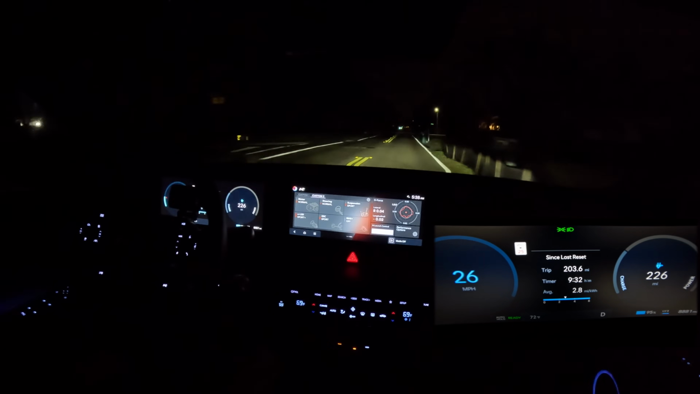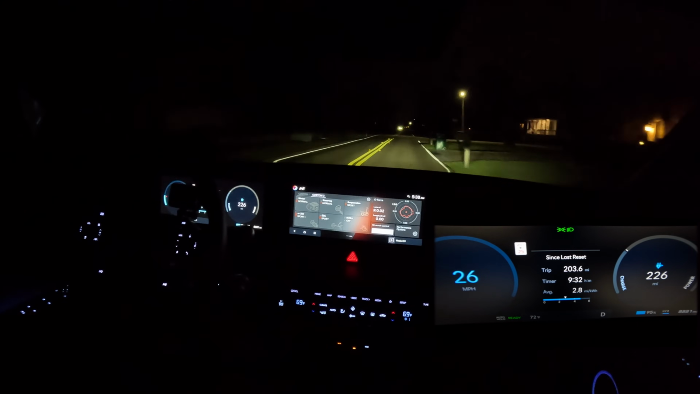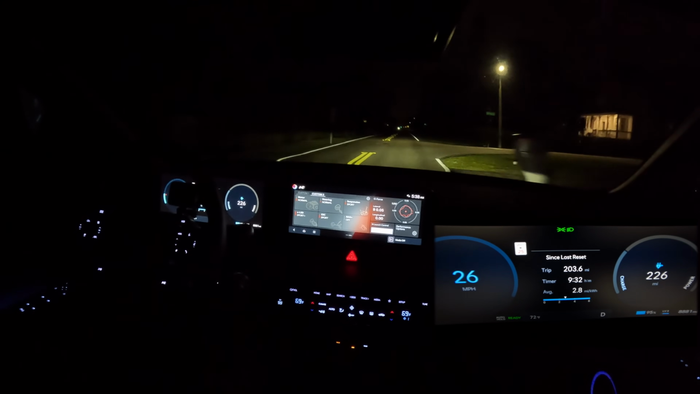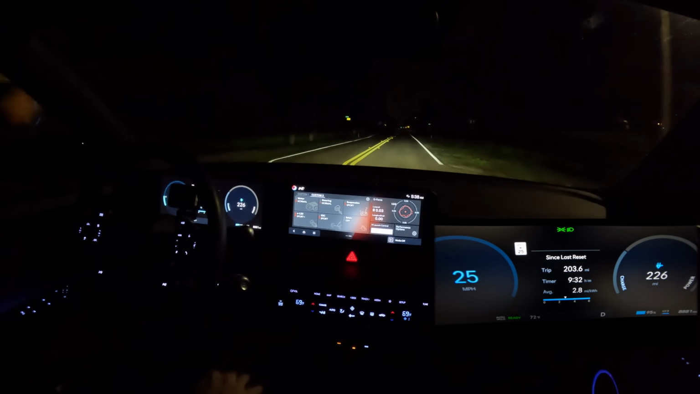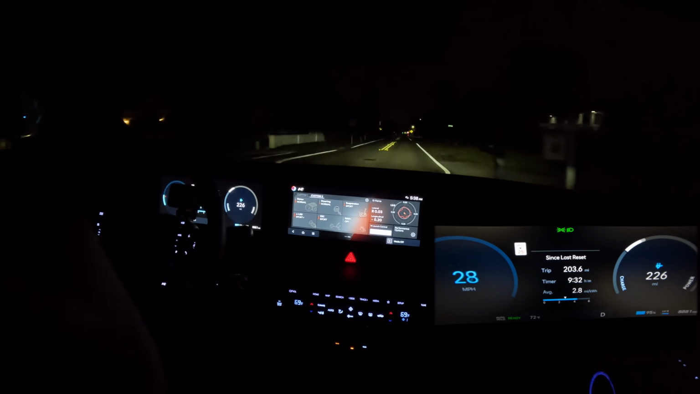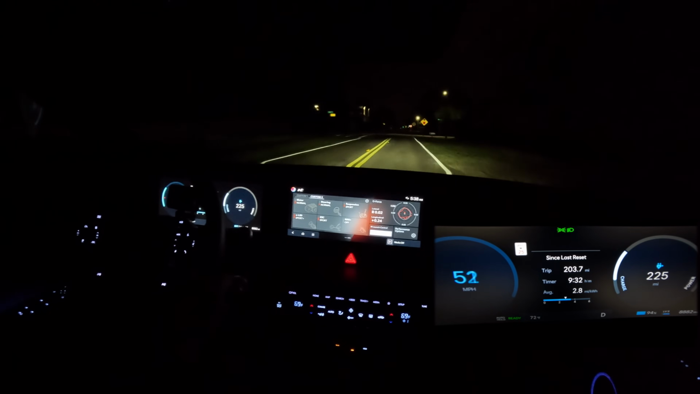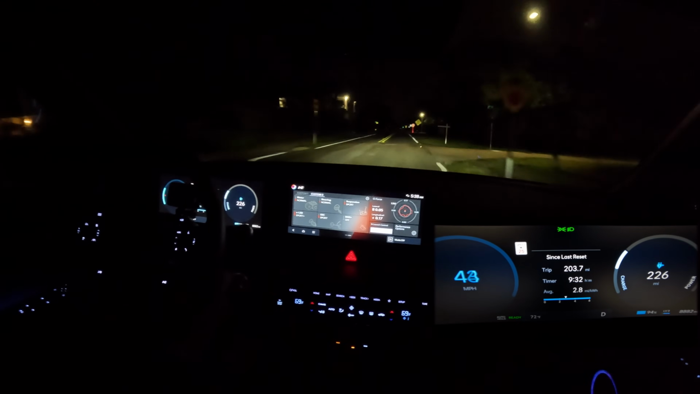I'm very, very happy with this vehicle, and the complaints I have about it, efficiency, tires, sometimes the suspension, all that goes out the window when I do this. Oh my God. Oh man, oh man, oh man.